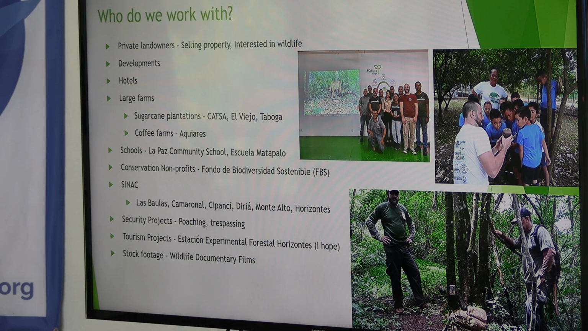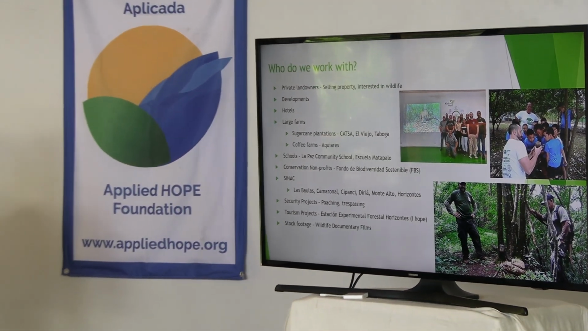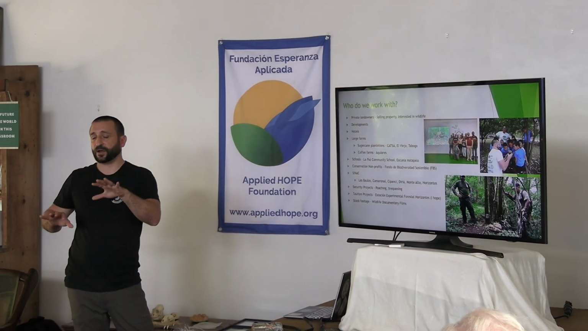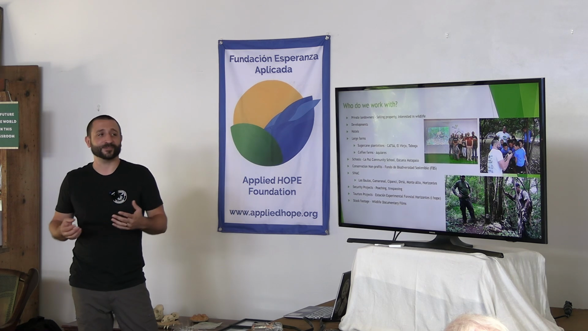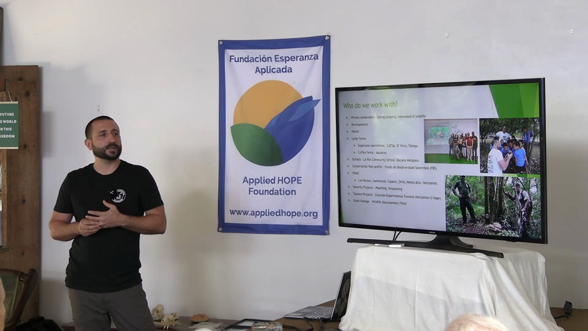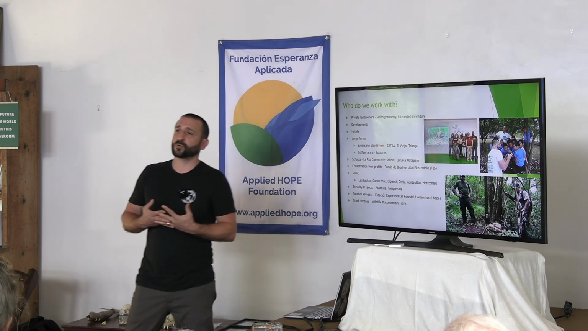Hotels, I've worked in several different hotels, large farms, specifically sugarcane plantations. I've had several contracts there. They often are doing different certifications where biodiversity is a part of it, and so they'll contract me. They'll have forested areas, and to get their biodiversity component, they'll work with me on that. Specifically Taboga, I'm actually friends with the biologist that works there, so she hires me all the time. And then coffee farms, there's a large one called Aquiares in the Central Valley, and I did a project there with them.